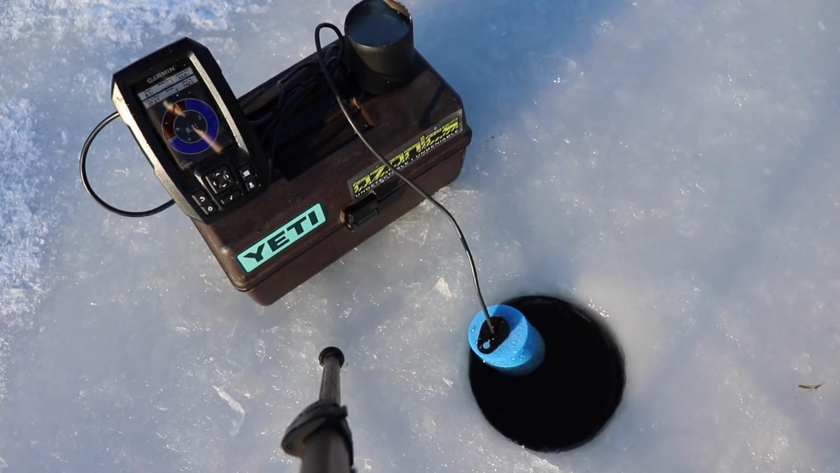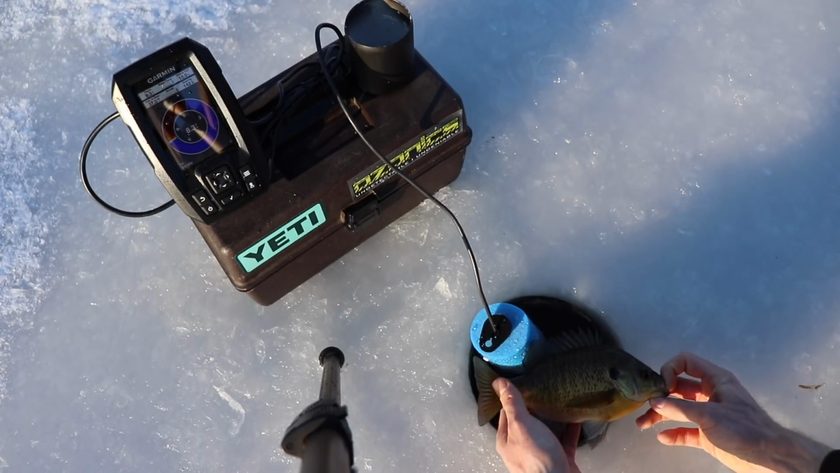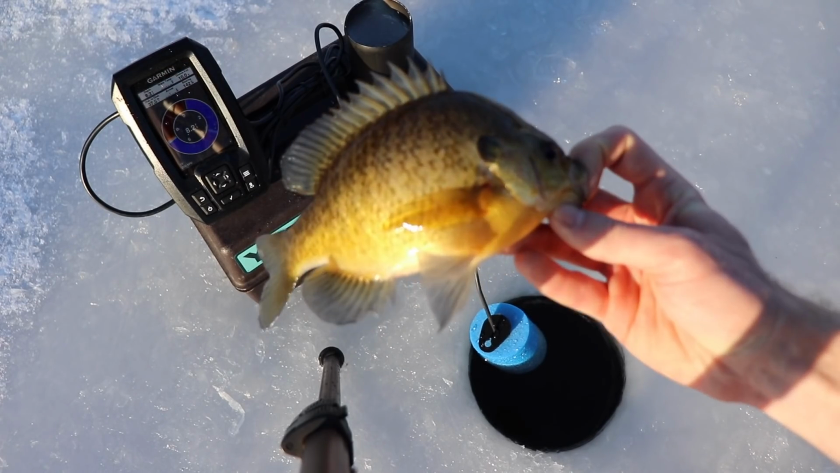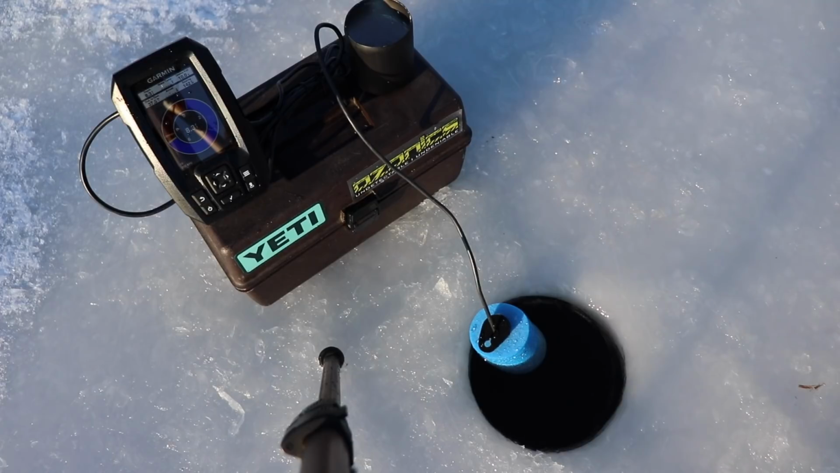So if you don't carry a measuring stick with you, one little cheat of the day is use your hole. I know that my hole is 7 inches. I can hold my fish across here. This looks like an 8.5 inch gill. Very nice bluegill. Multifarious just caught himself a bass too. It is going to be a wonderful day.